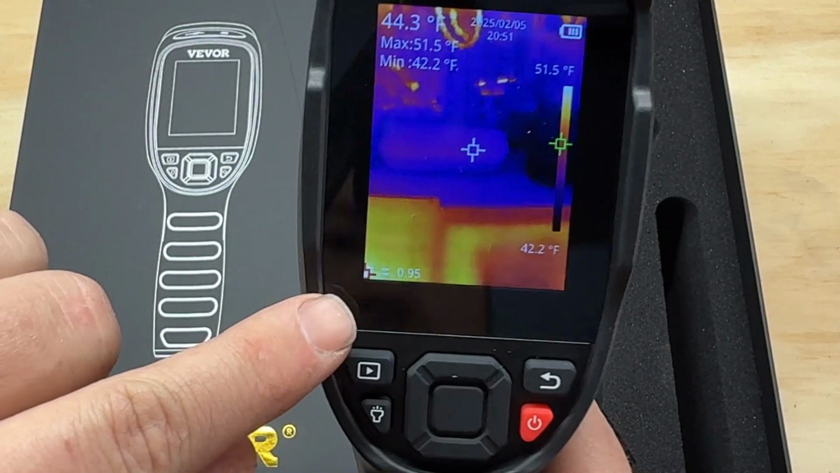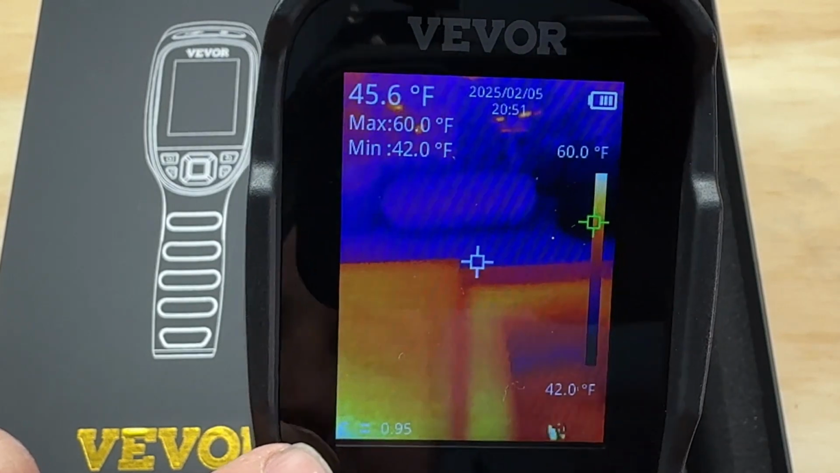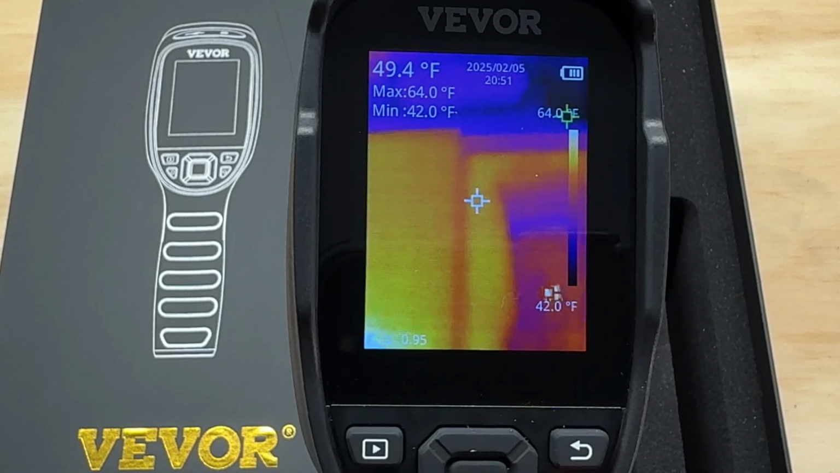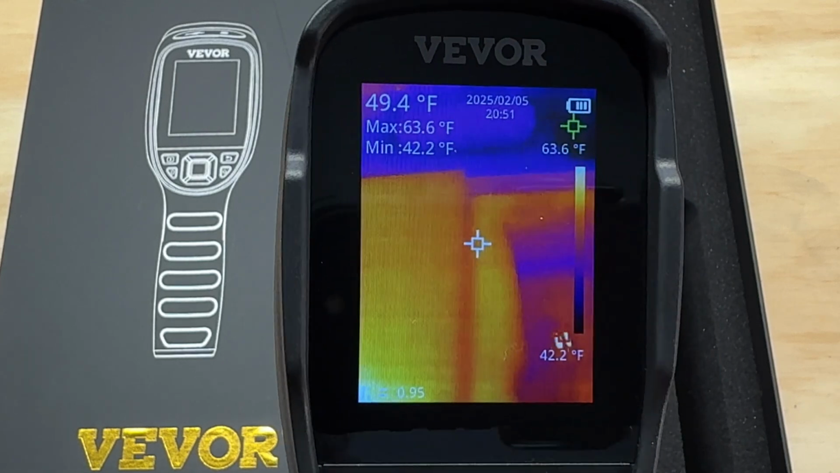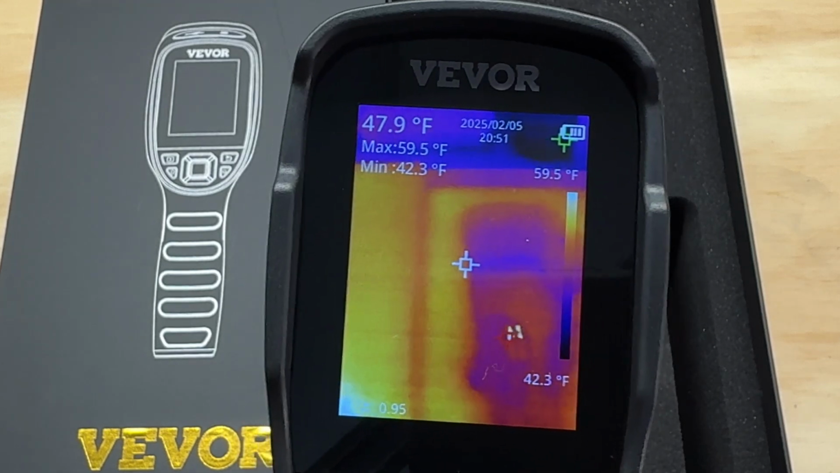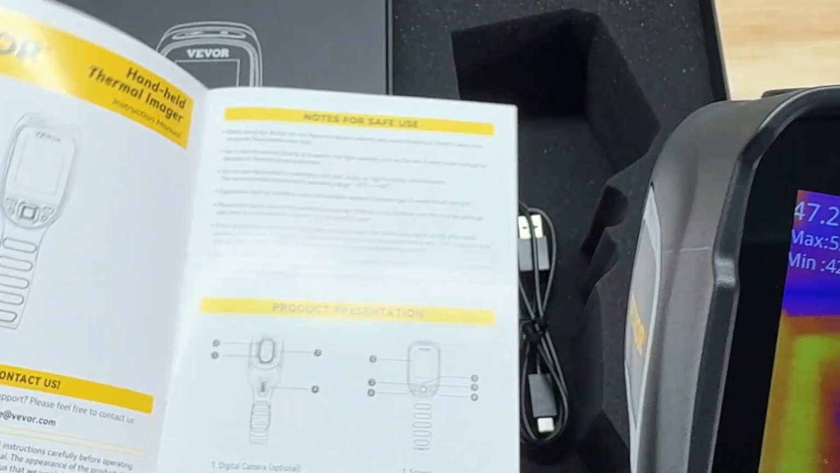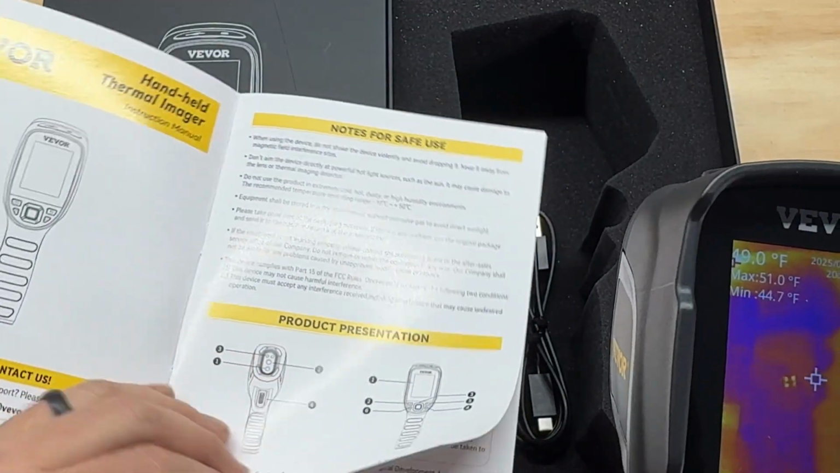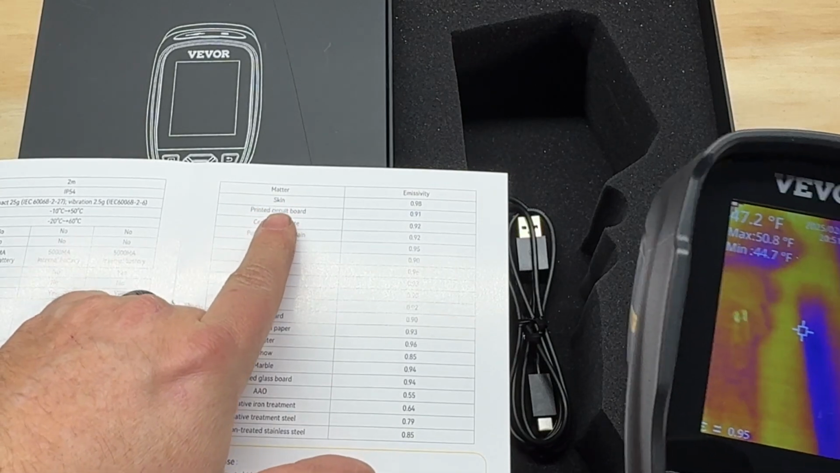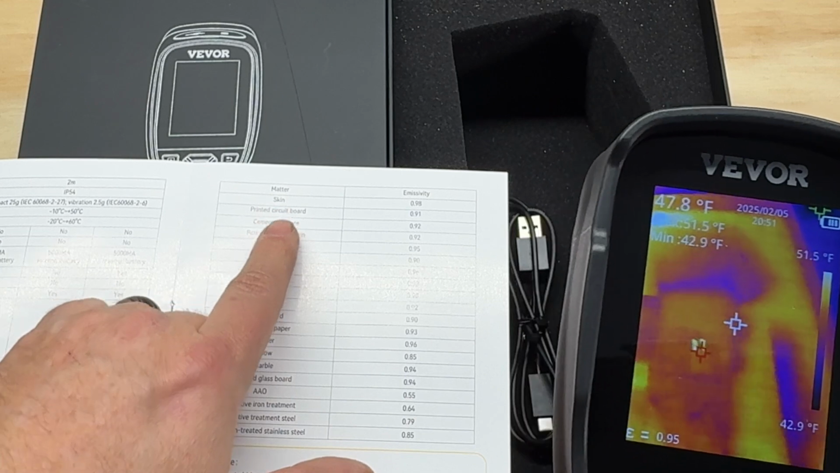It's hard to see it right now, but here in the corner you see a little E equals 0.95. That's your current emissivity setting. In the quick start guide, we actually have a graph that will tell you the different emissivity settings. So this is just like an infrared thermometer. So if you're looking at skin, you want a 0.98 setting. Currently this is at 0.95.